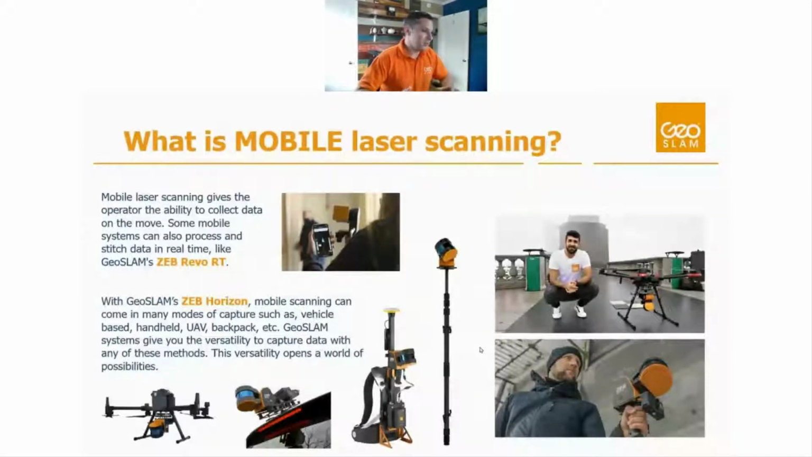But with a handheld system, or primarily a handheld system, it gives you a lot of versatility. Just because we designed it as a handheld system does not mean that's the only way that you can use it. You can take our system, especially the Zeb Horizon, and mount it on a vehicle. You can use it handheld. You can put it on a UAV.